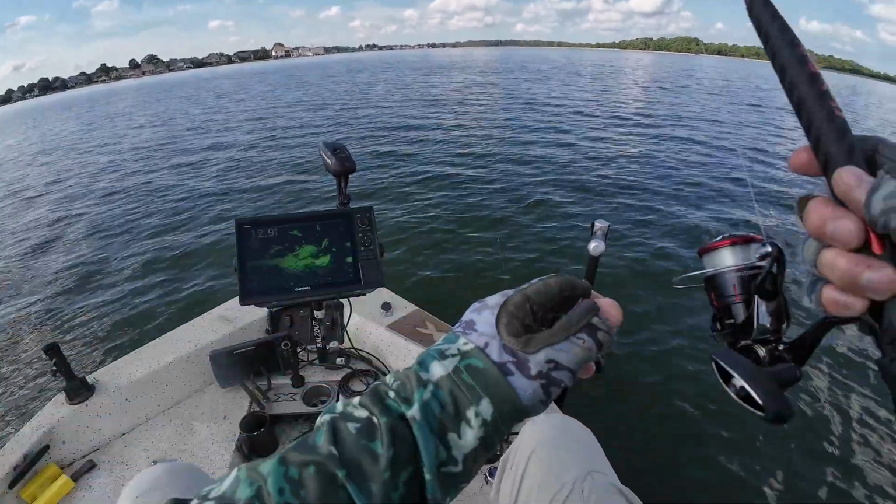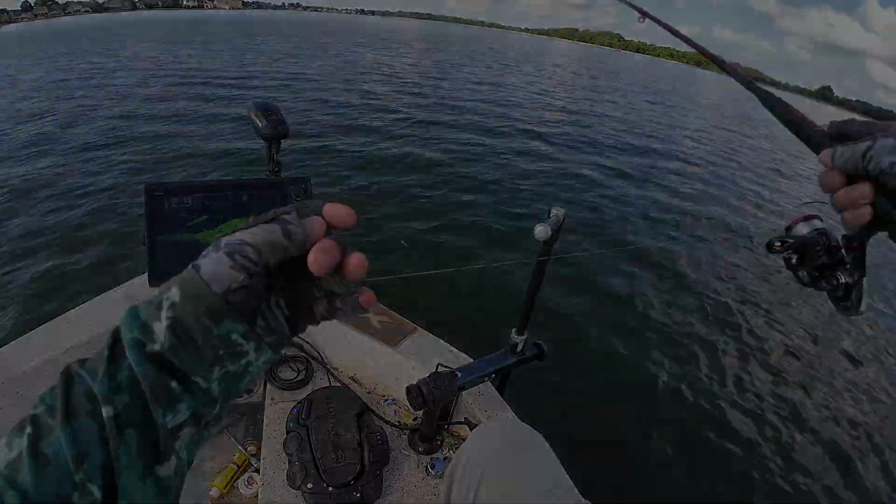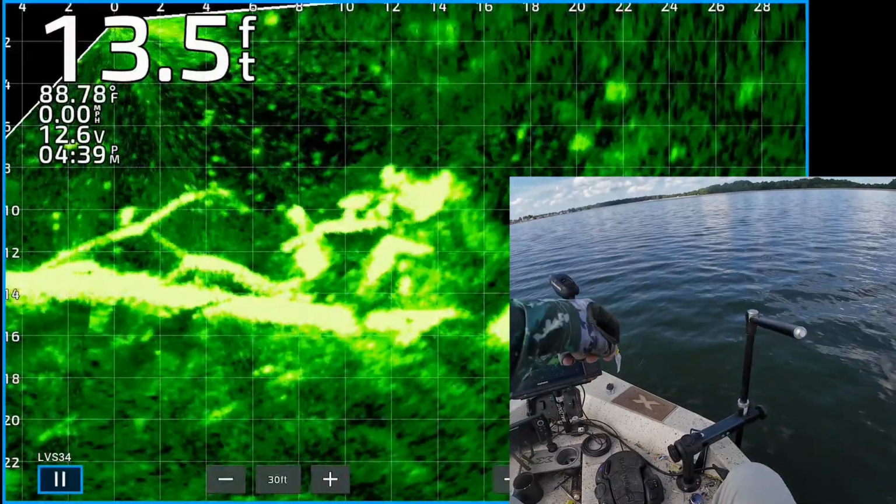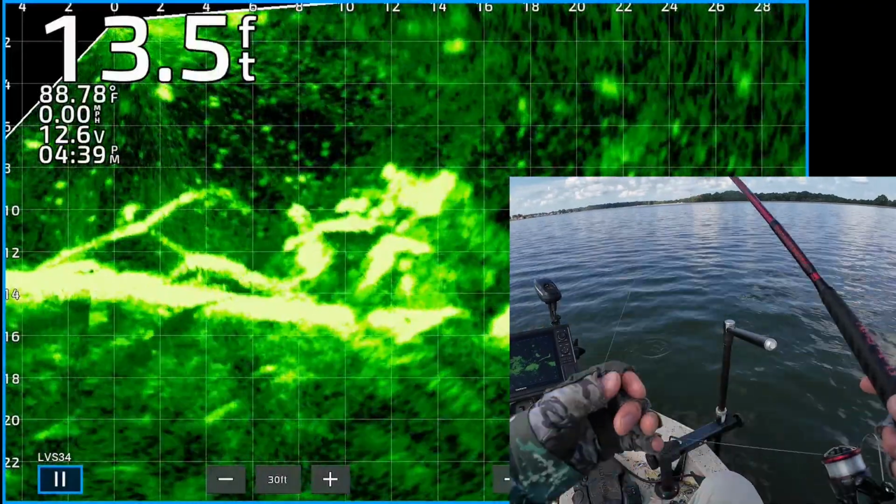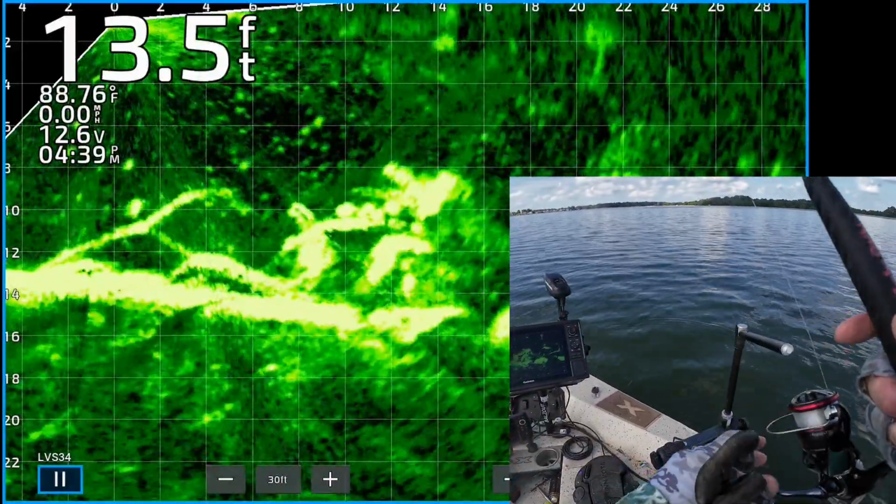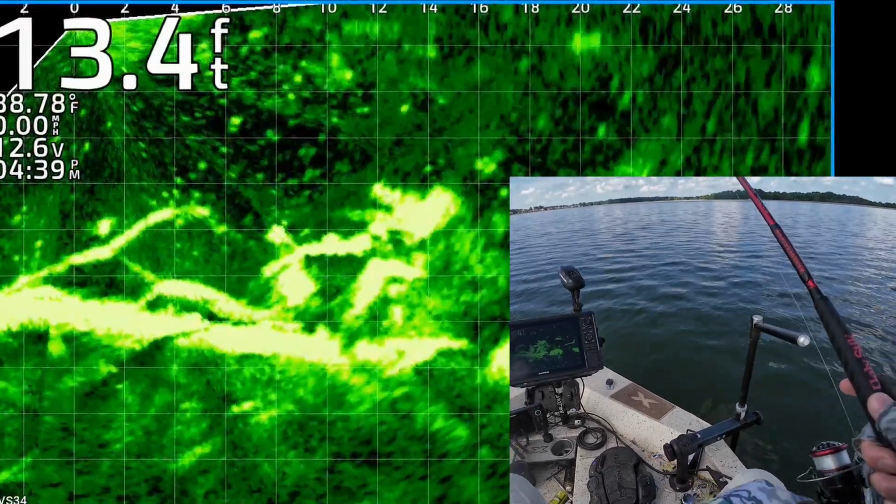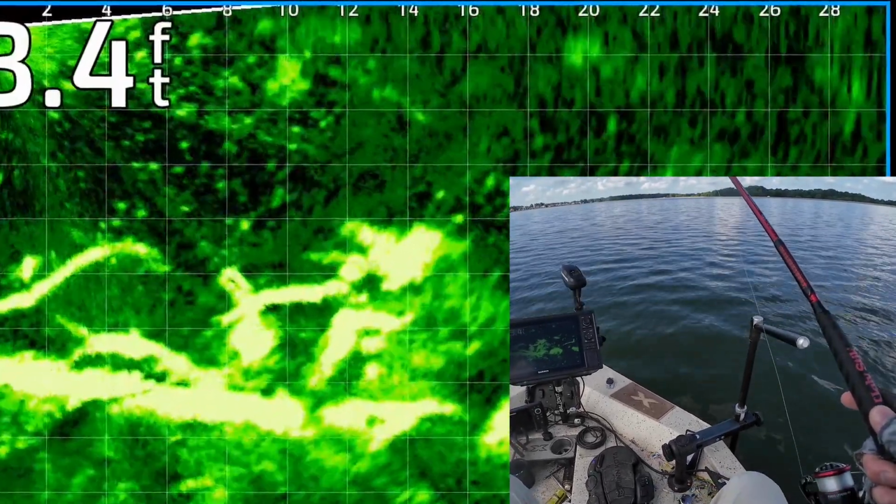That's it. Let's see if we can get another one out of that mess right there. Mess of them in there. I'd like to catch a couple more. I was doing a lot of experimenting with the pink head, the chartreuse head, sometimes the nickel-plated head. Just got to keep experimenting till you figure something out.